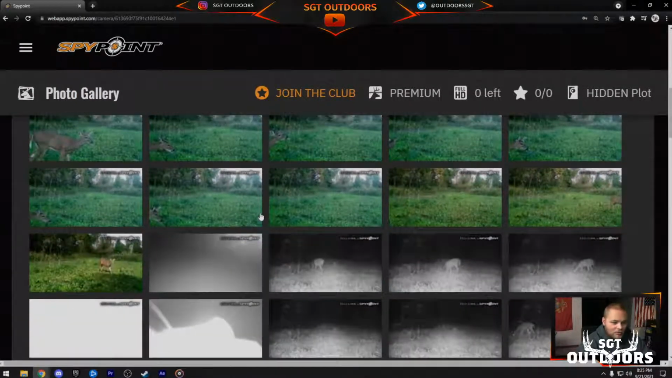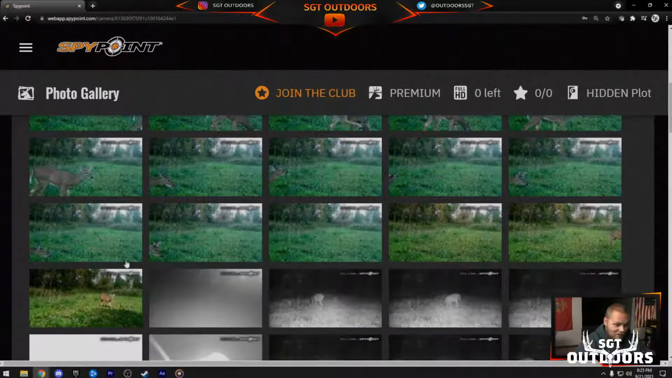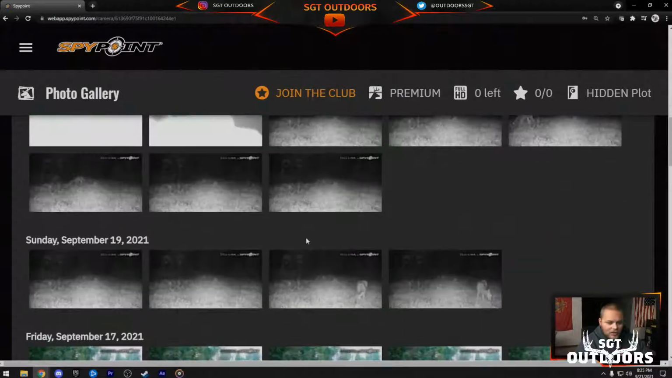This deer just ran out my free. So if you don't know, Spypoint Cellular links give you a free plan and you get up to 100 photos. Well, here's the last 25 of my photos for the month. I had like 6 days left, so I had to pay for unlimited today.